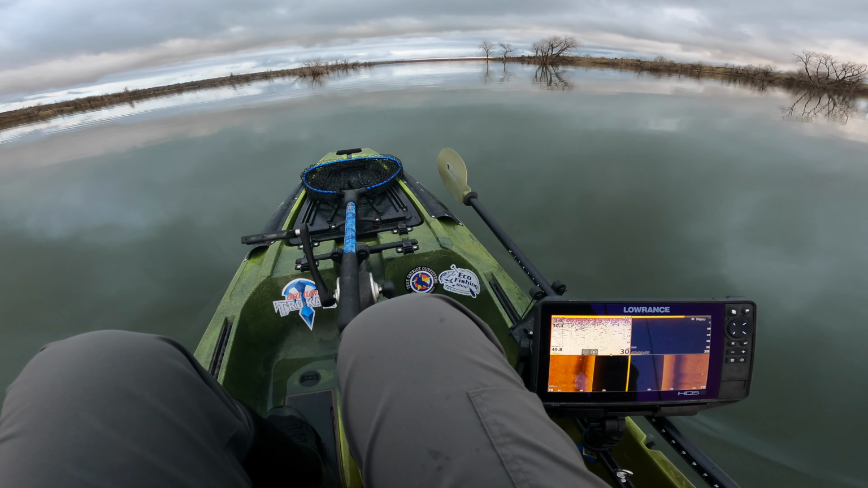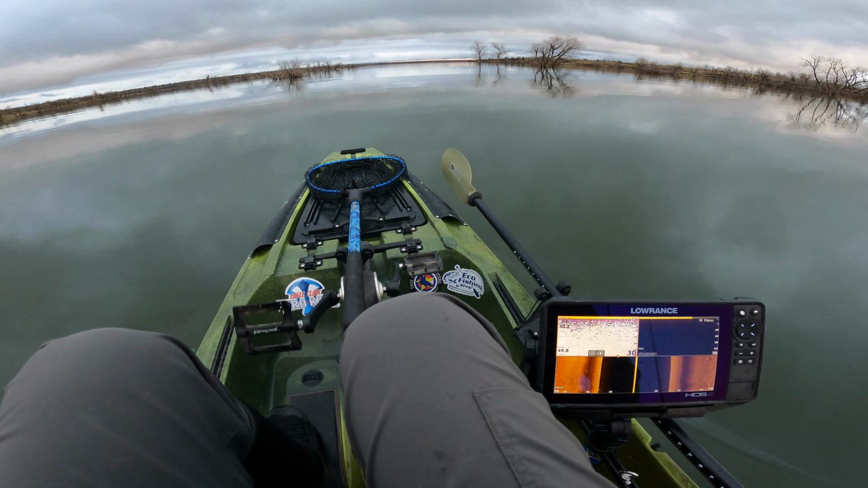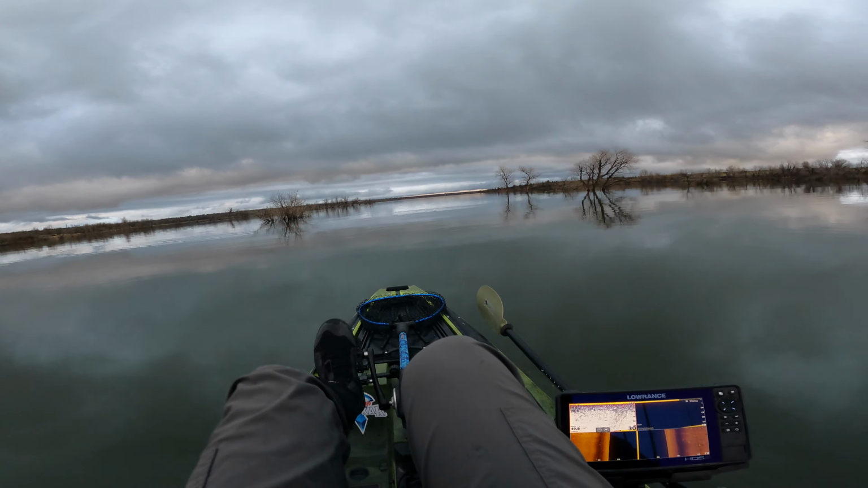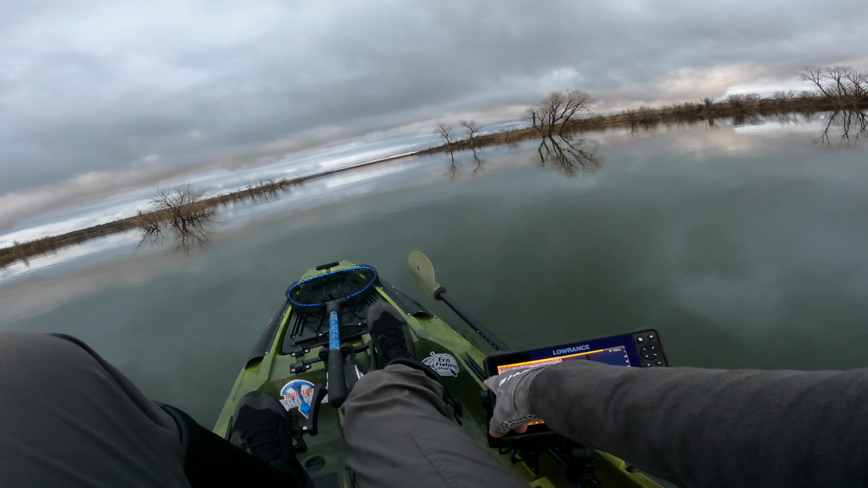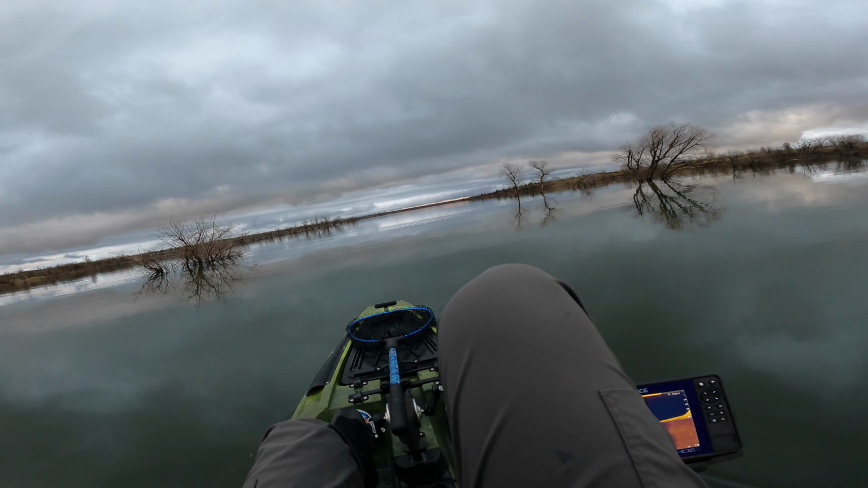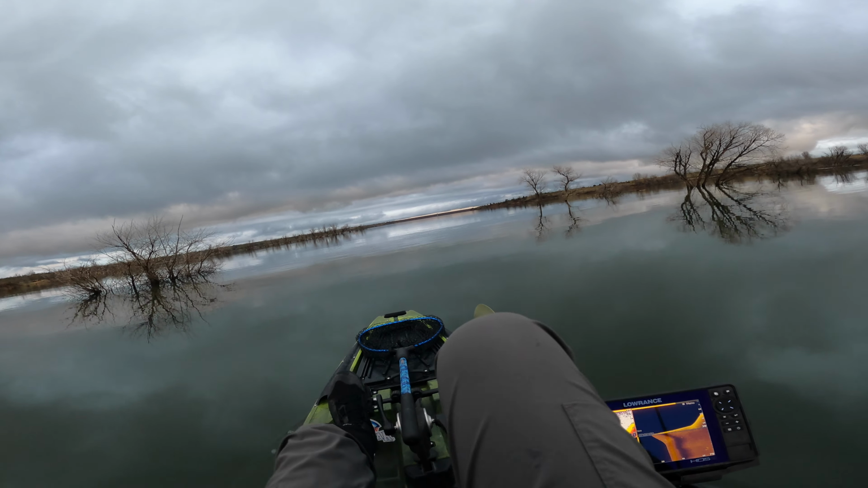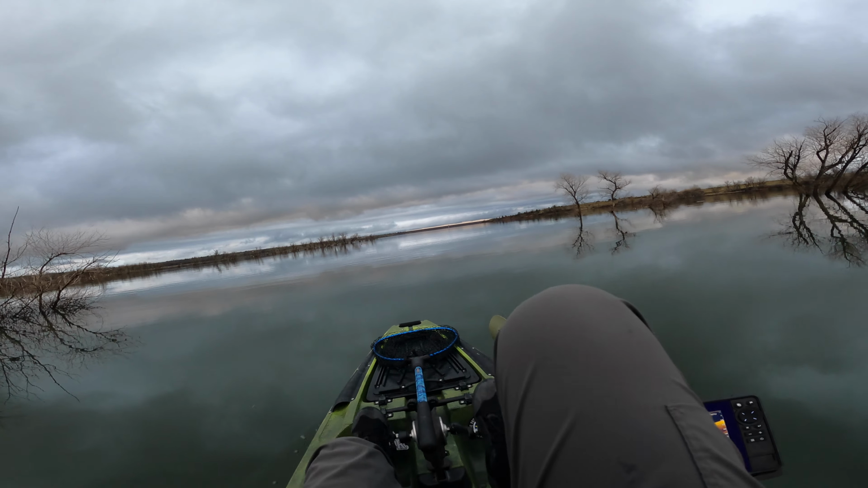Just pedaling, I can get about 3.2 to 3.5 miles an hour. If I really pedal hard, I can get like 4 miles an hour. So with this, I'm barely even pedaling, and I can get 4 miles an hour. So I'm not going to win any races against an NK300 or anything like that, but for long runs, it definitely saves energy, if nothing else.